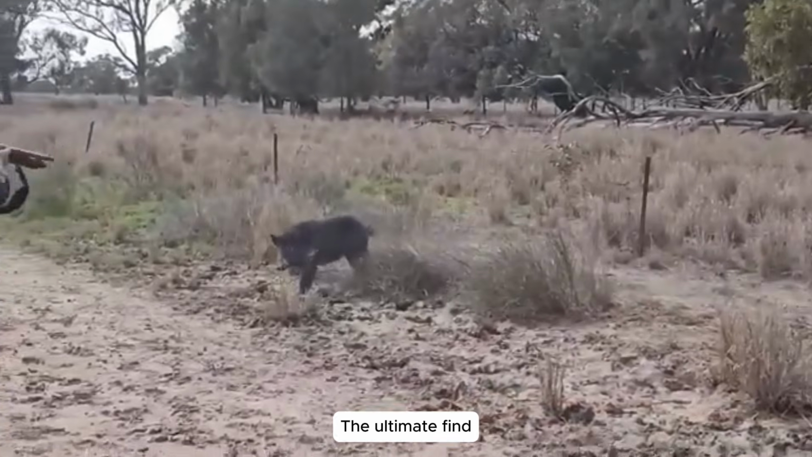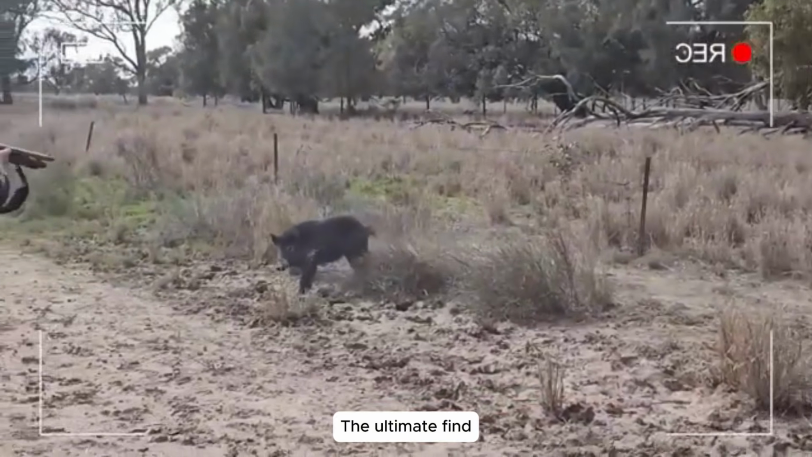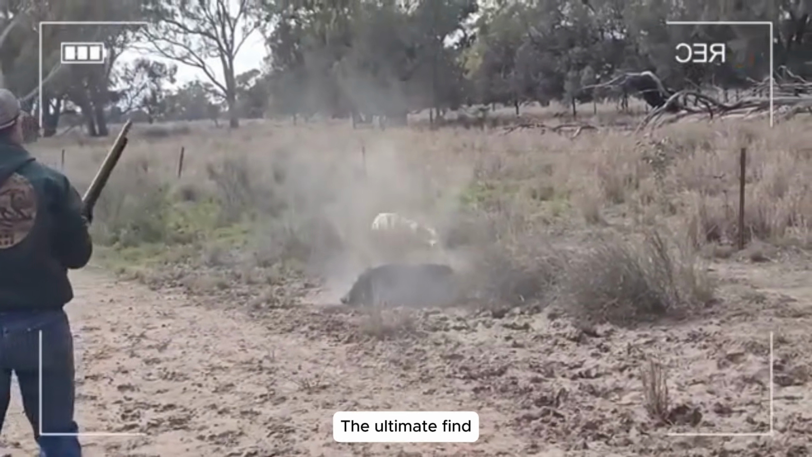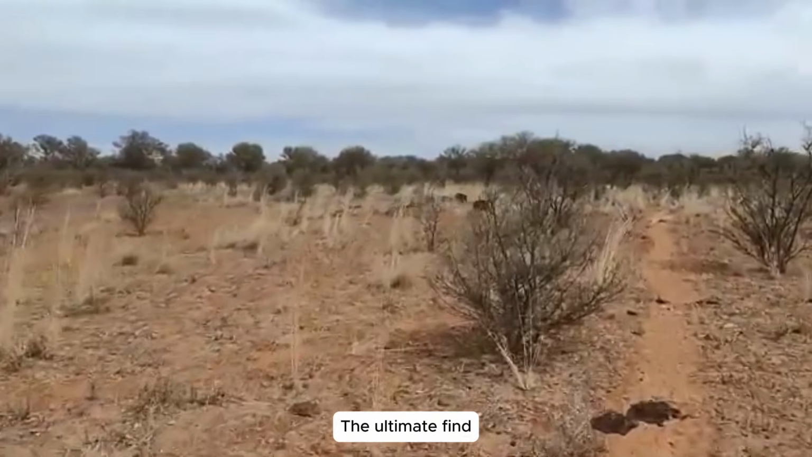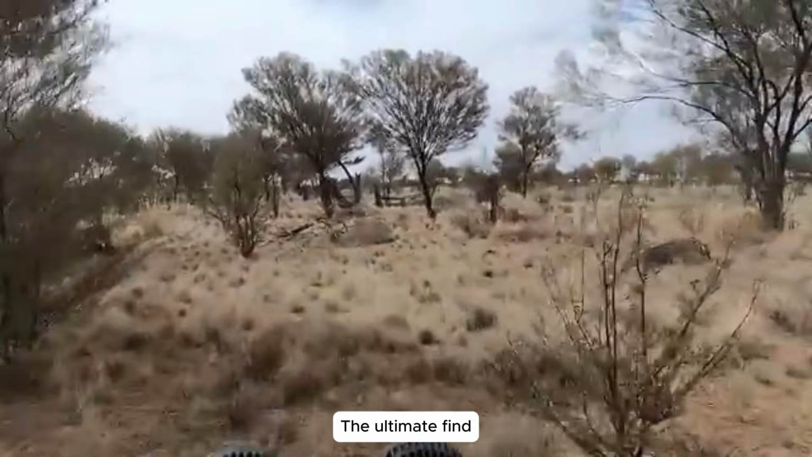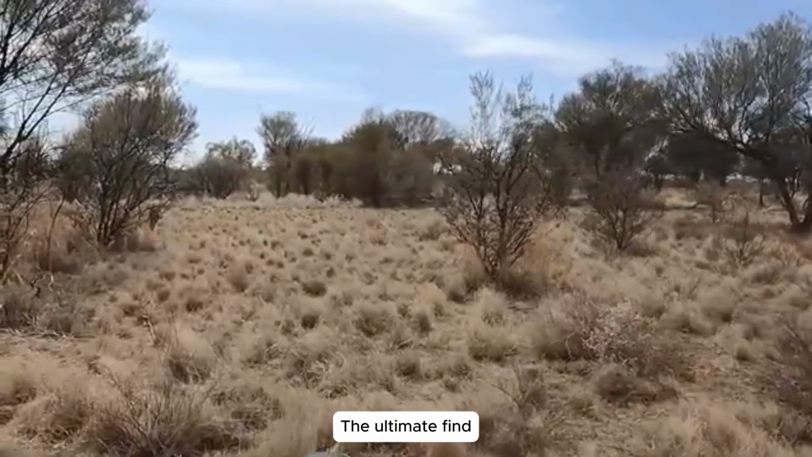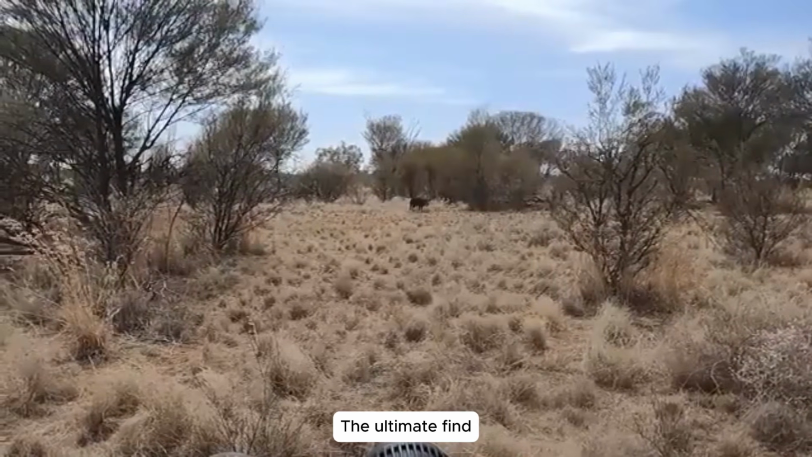Henry's encounter with a massive boar. On the field's eastern edge, Henry lay in ambush, eyes sharp. Out of nowhere, a colossal 400-pound boar exploded from the tall grass, bolting with ferocious speed across his line of sight. Undaunted, Henry snapped his rifle into position, firing multiple precise shots in a heartbeat. The beast collapsed 100 meters away, a testament to his skill and our unyielding resolve.